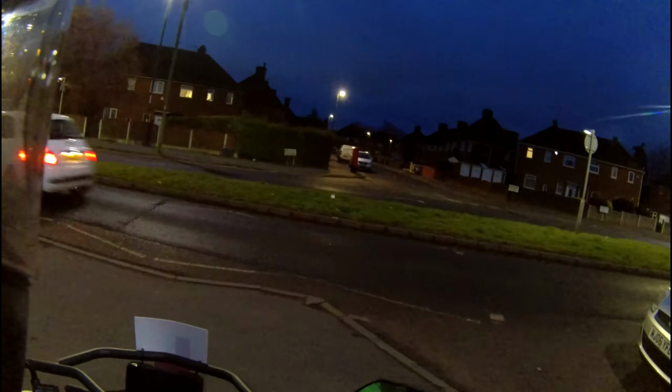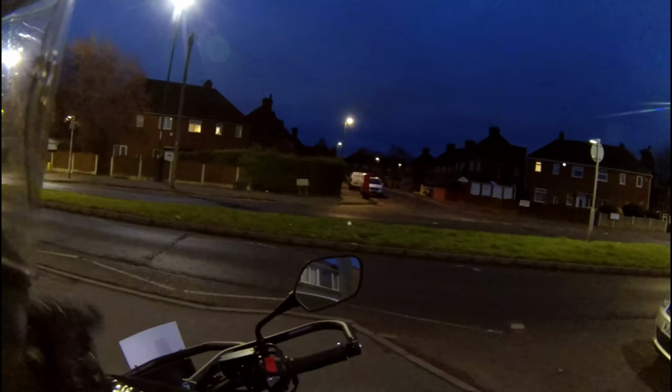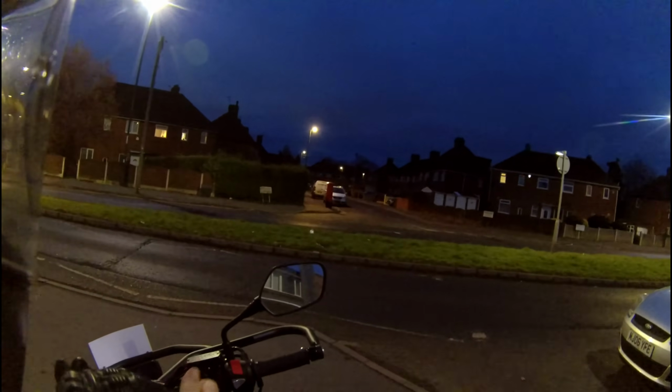That's my ride to work complete safely. So I hope you found that helpful. Stay safe out there in the dark. It is more hazardous, but you can keep yourself safe with a few simple techniques.